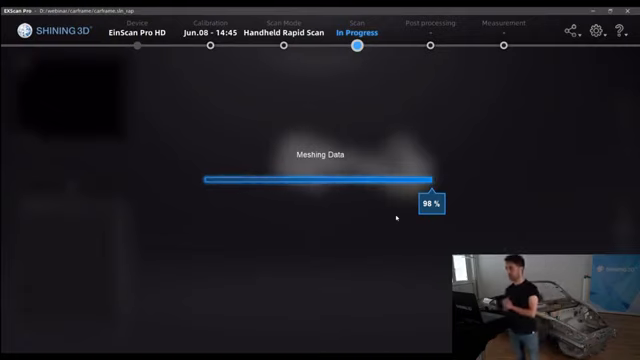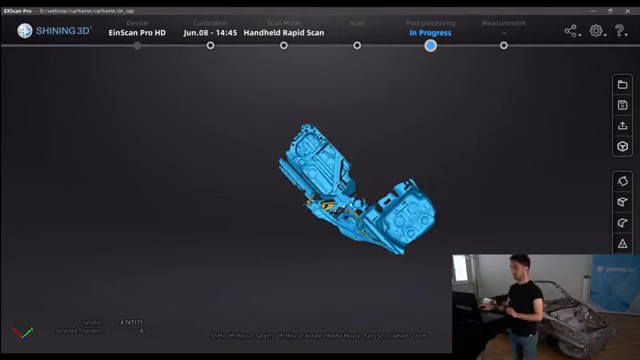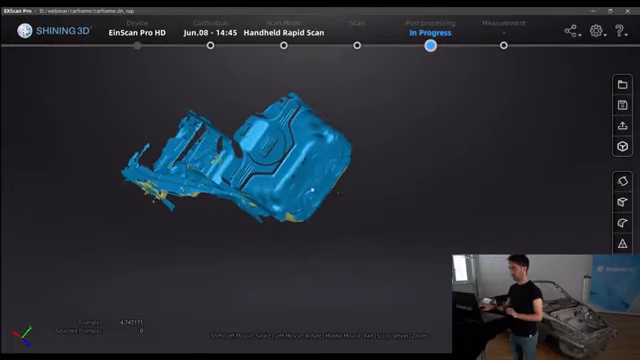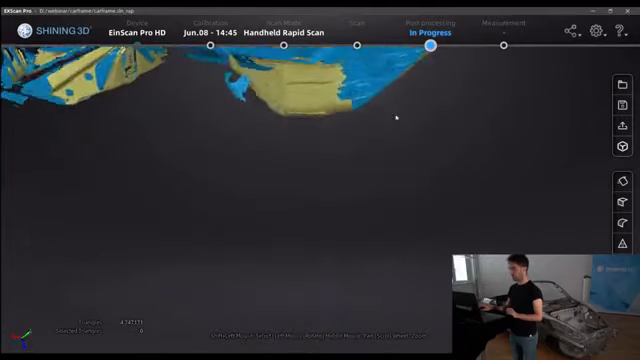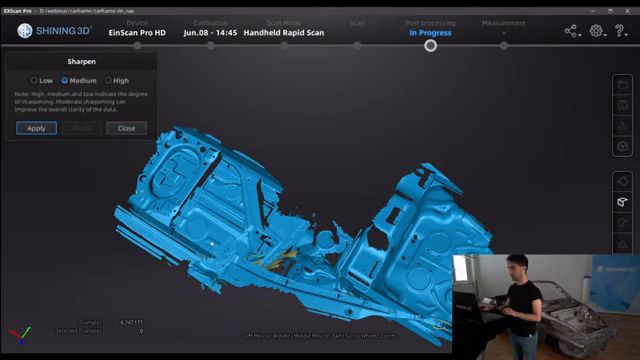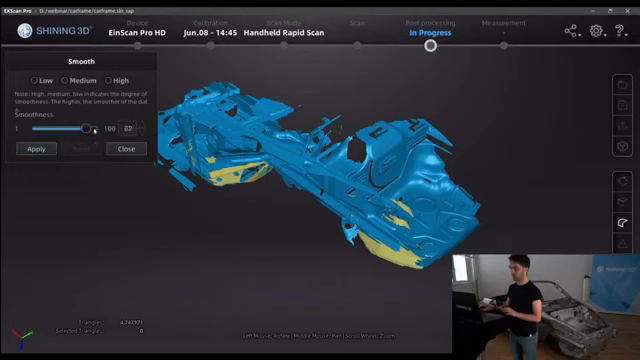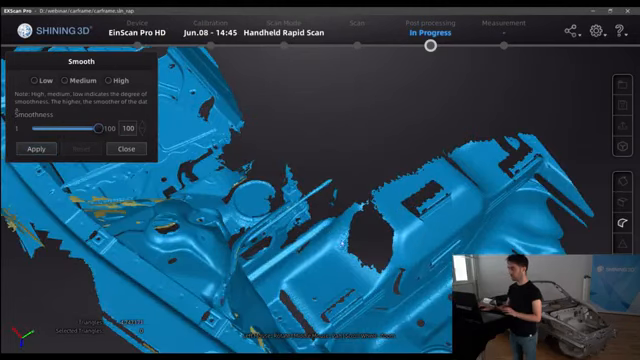So as I said, the whole process is 5-6 minutes from start, from creating a new project, up to having an STL file. We have already the STL file here. We can as well make some hole filling, automatic or manual, sharpen the edges, or make some smoothing if there is some case that it's not so clear.